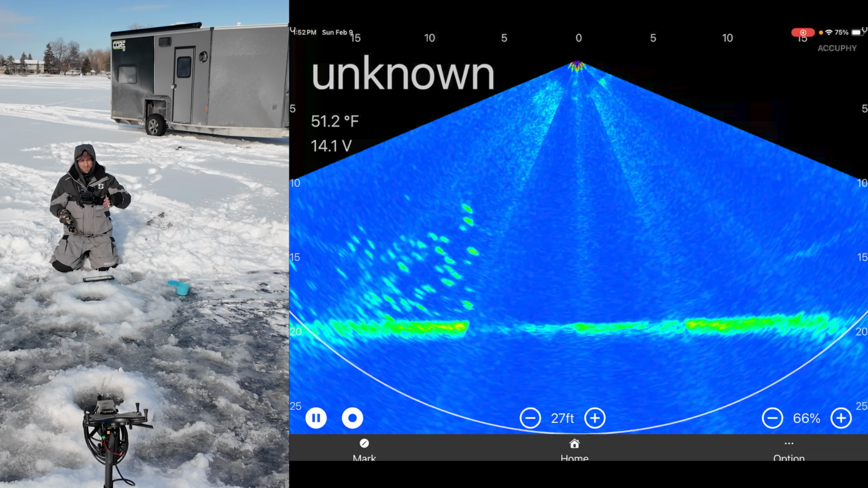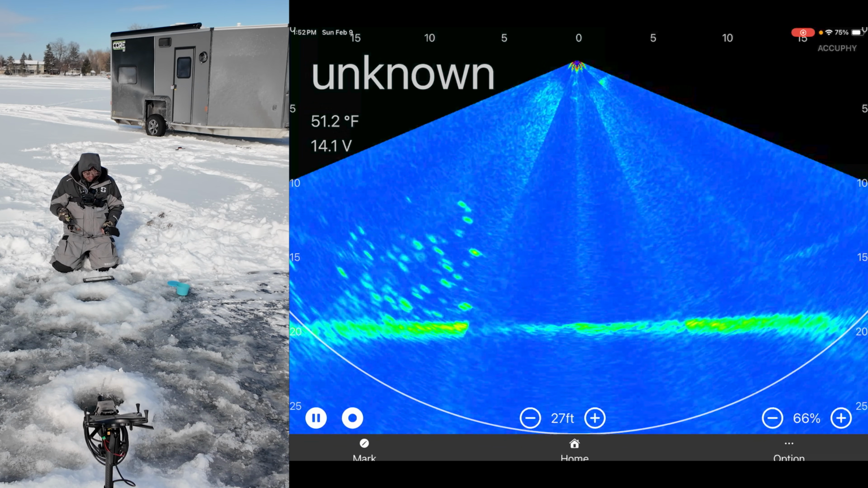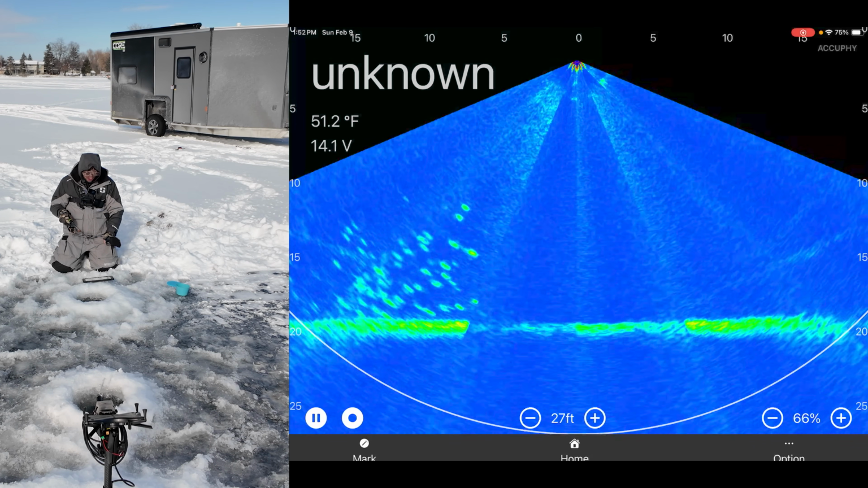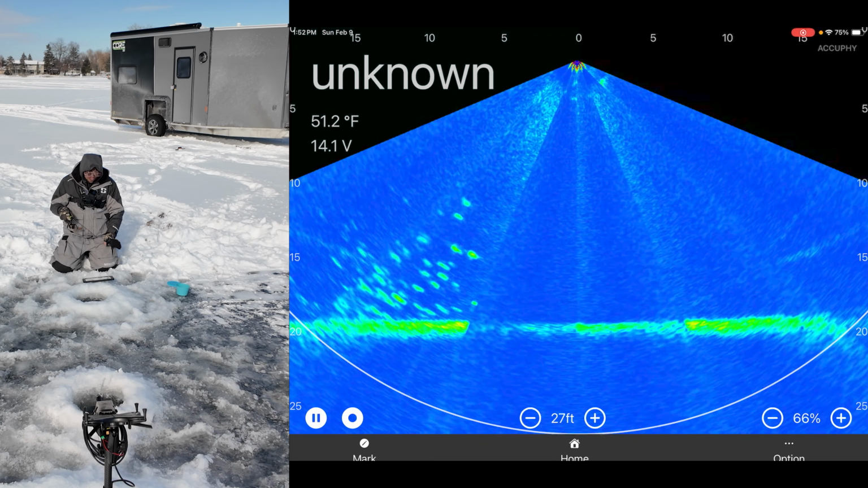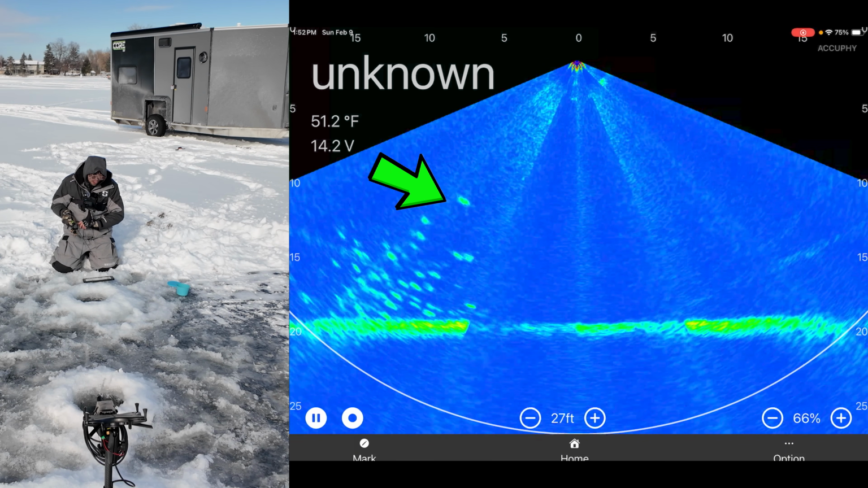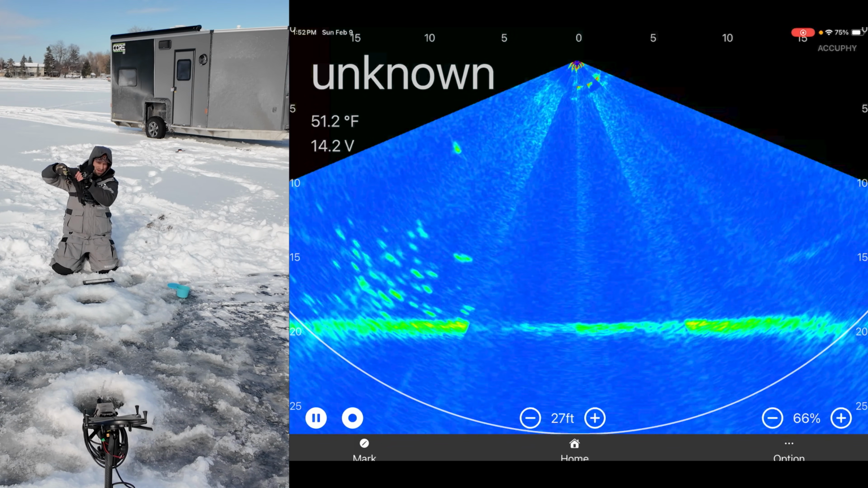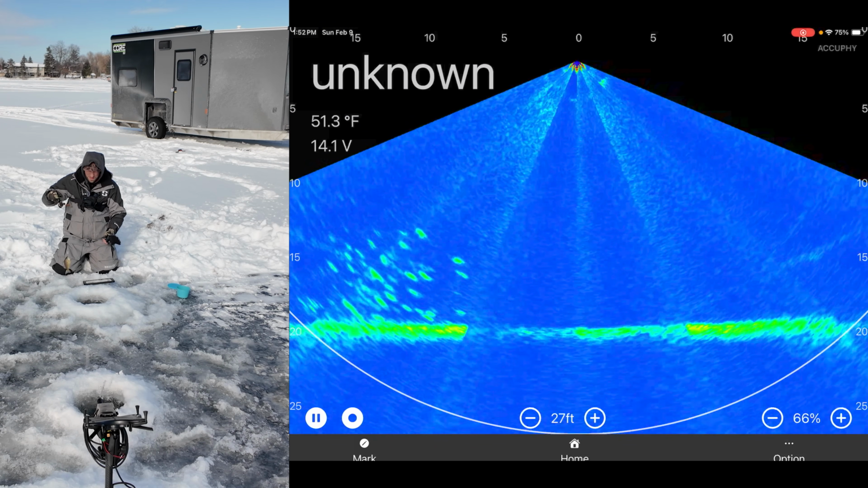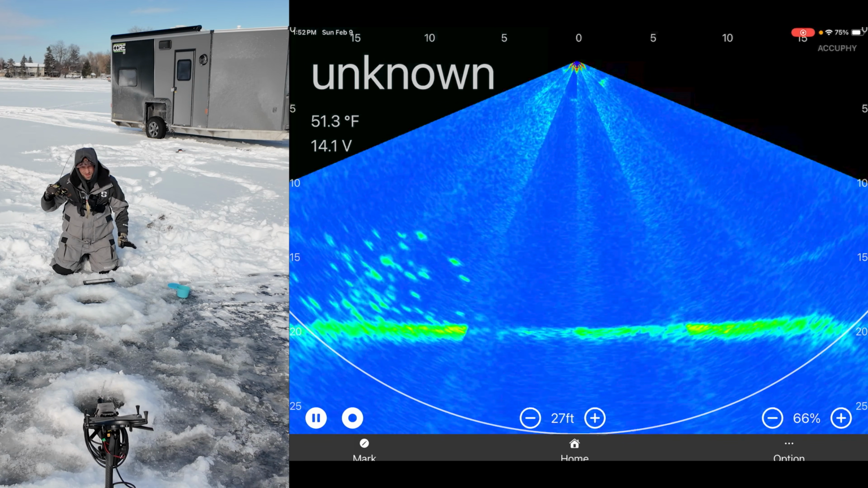The mobility and being able to move around hole hop with it seems to be pretty great. Having this, I think they called it the rainbow color pattern, is actually pretty awesome in terms of being able to see it even when it's bright out. It's the only one that seemed to work that way. And we got a tiny little bluegill here.